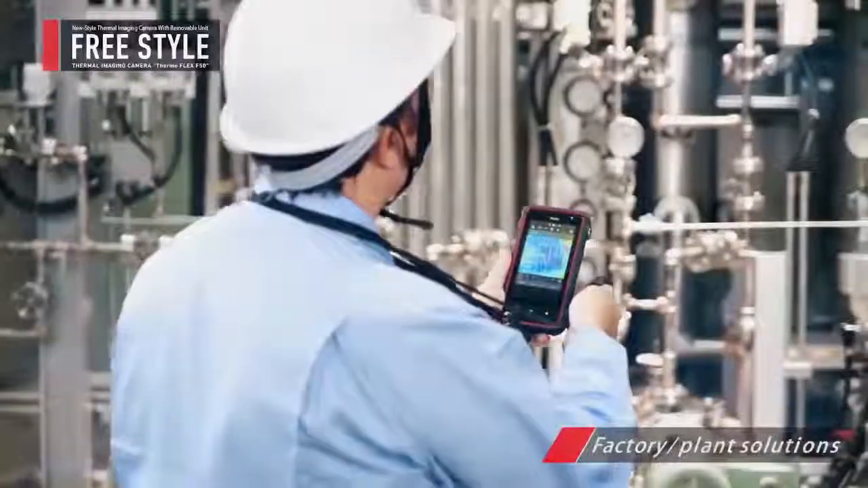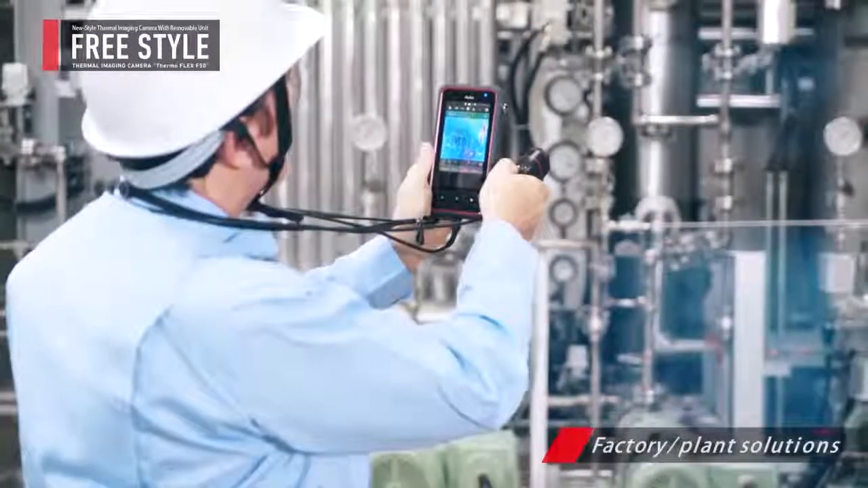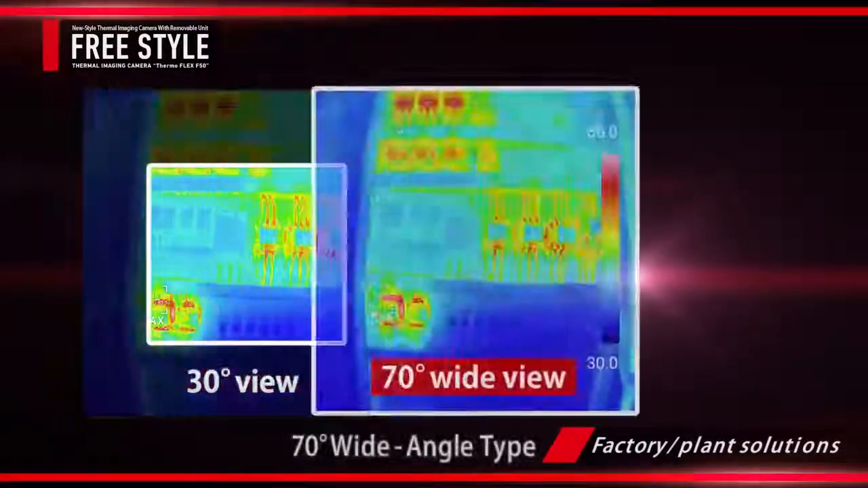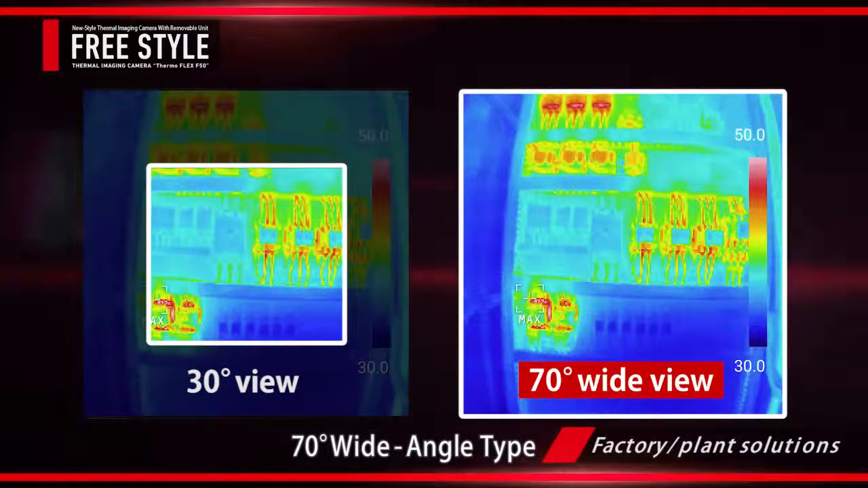Thermoflex F50 can measure a wide area efficiently. The F50's camera head comes with a 70-degree wide-angle lens. You can finish the measurement work more efficiently with the 70-degree wide-angle lens by capturing a wider area at one time.